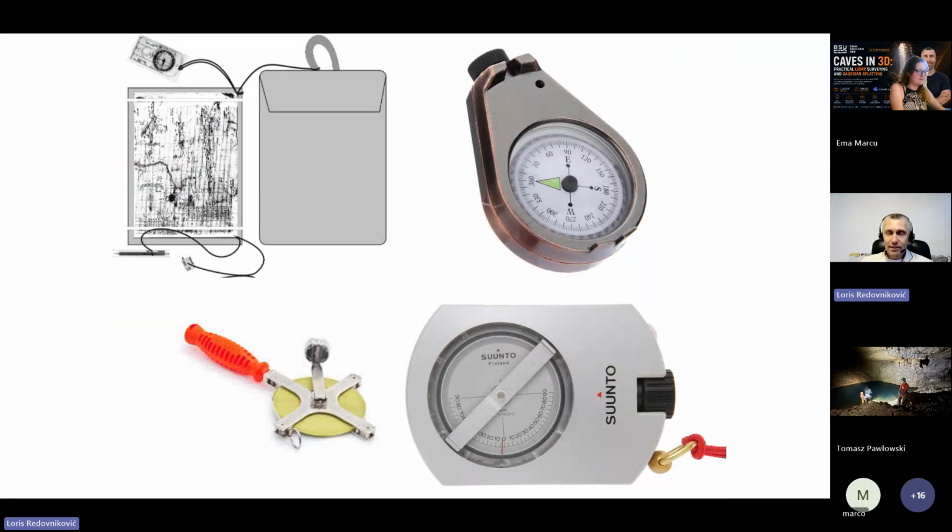So at that time when I finished caving school, cavers usually used compass, clino and tape for measuring caves.